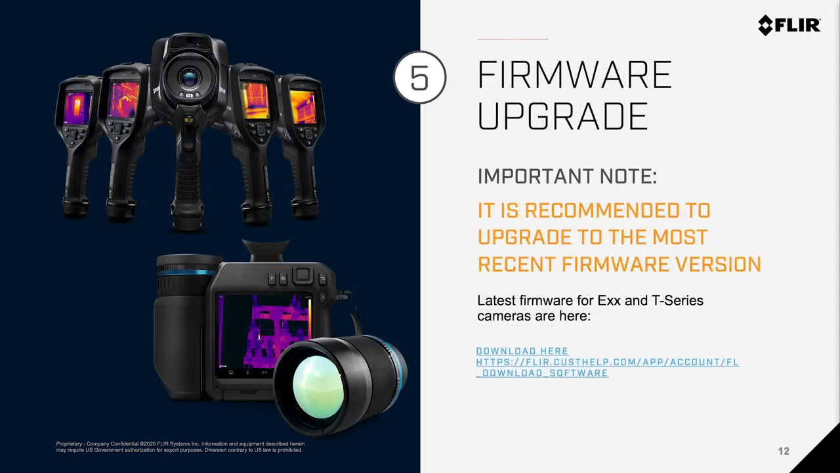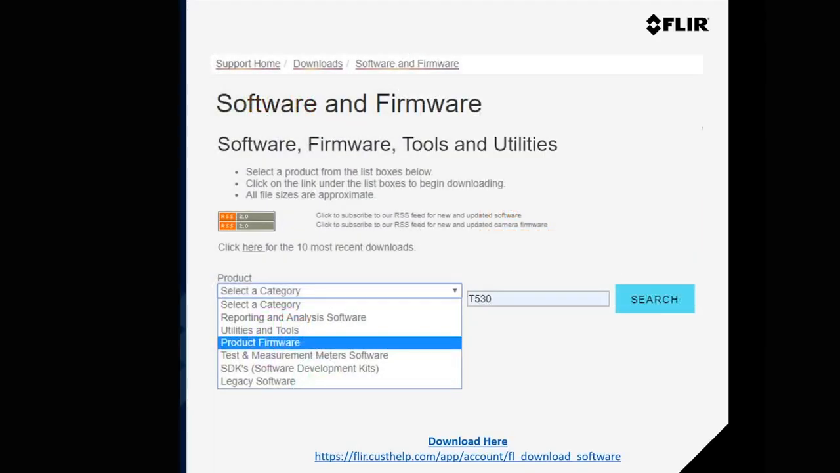Number 5. Firmware upgrade. It is important to note that we always recommend you upgrade to the most recent firmware version for the T-Series and Exx-Series camera. You'll note down at the bottom right here, this is where we find the latest firmware for Exx and T-Series cameras at the FLIRCustHelp.com website. This is where we go first.